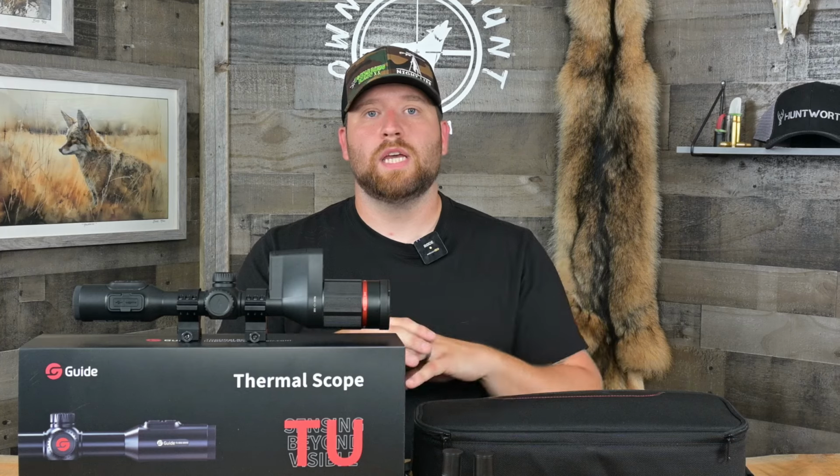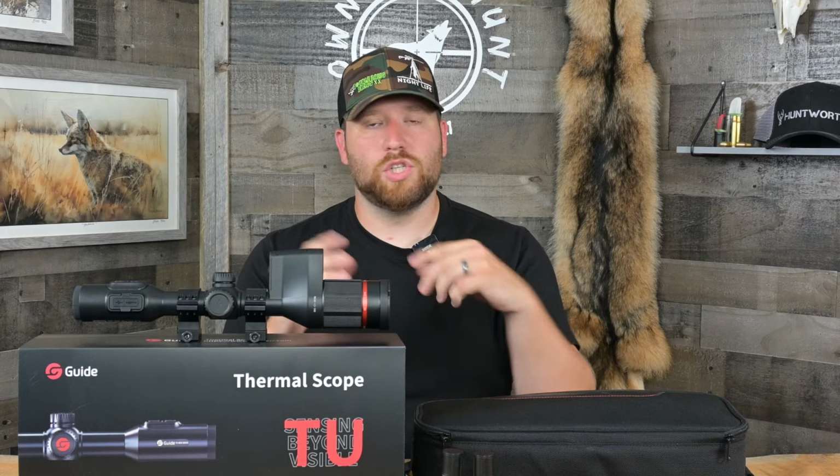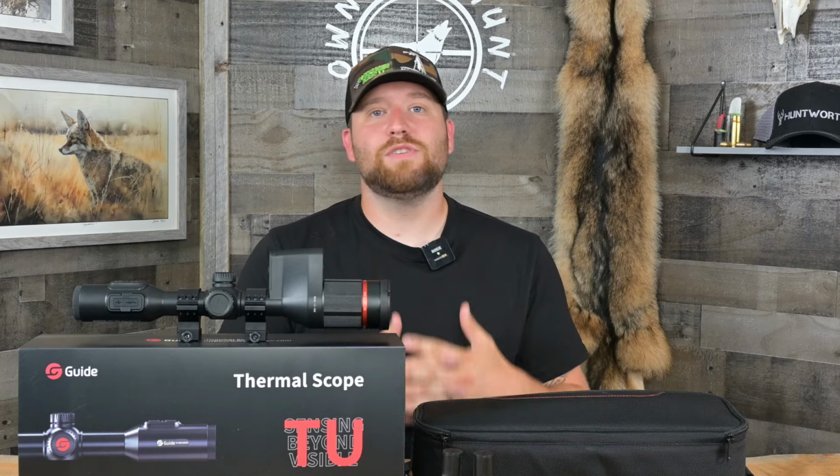What I really like about what Guide did with their app is when you hit the record button, you only get the recording of the video. You don't get any of the extra stuff around the screen. The record button doesn't show up in your video. But moreover, what's even better than that is it uses your phone's microphone to capture audio.